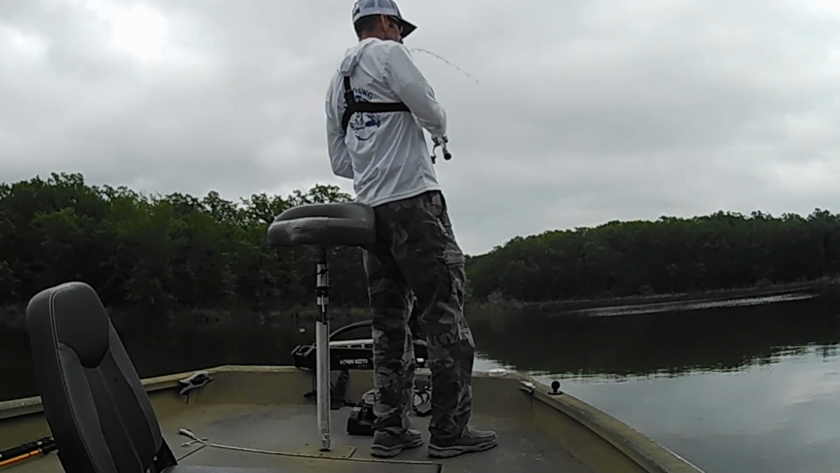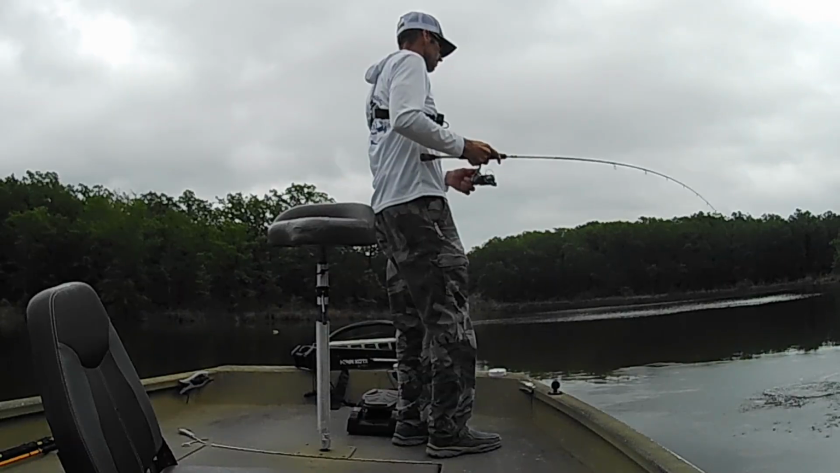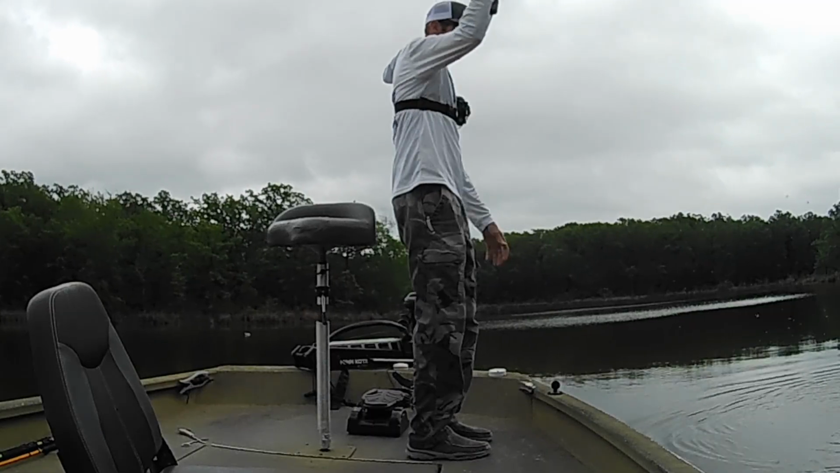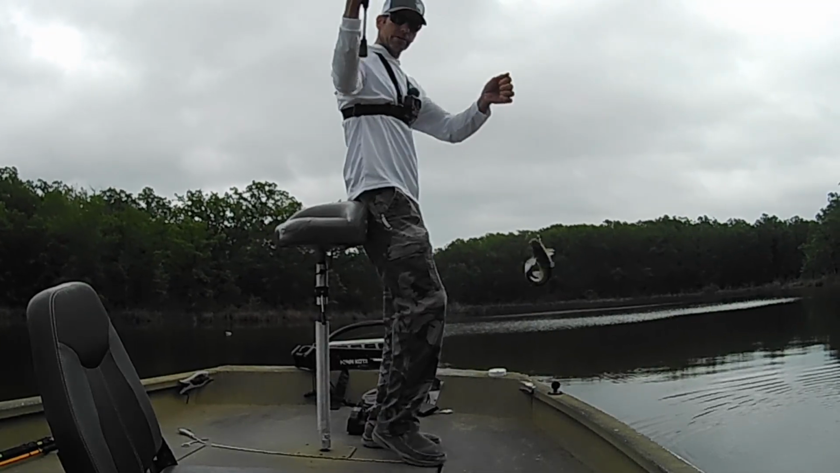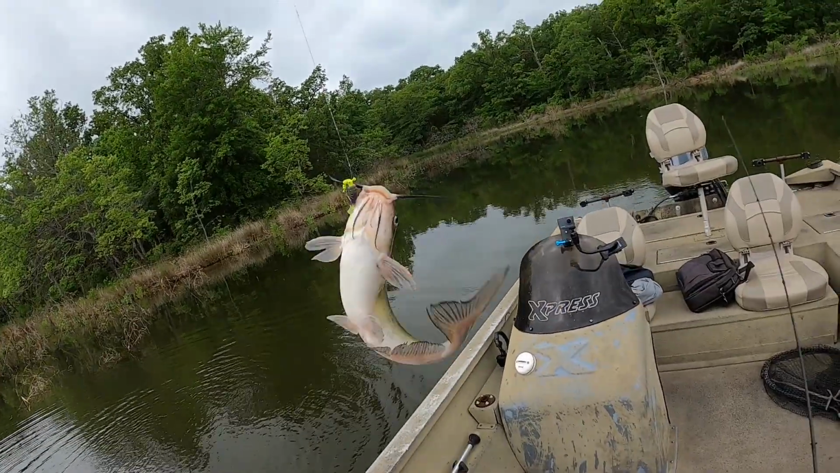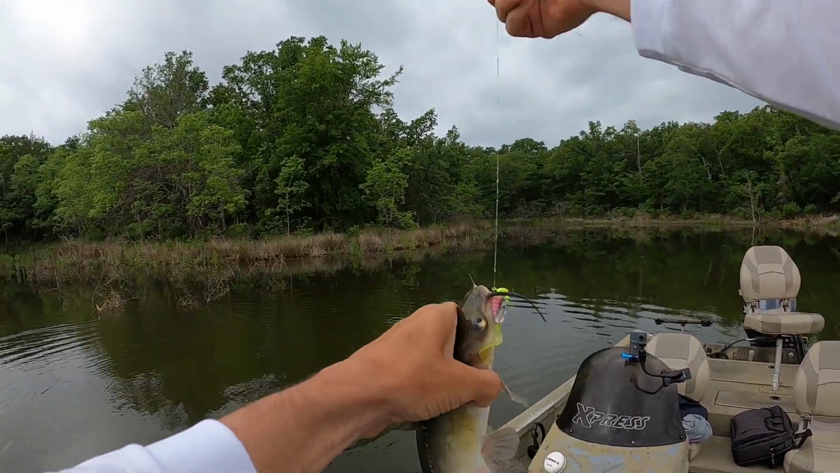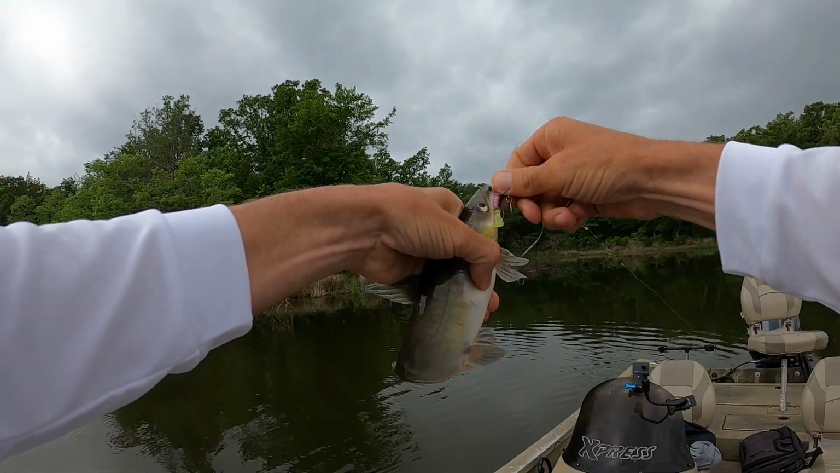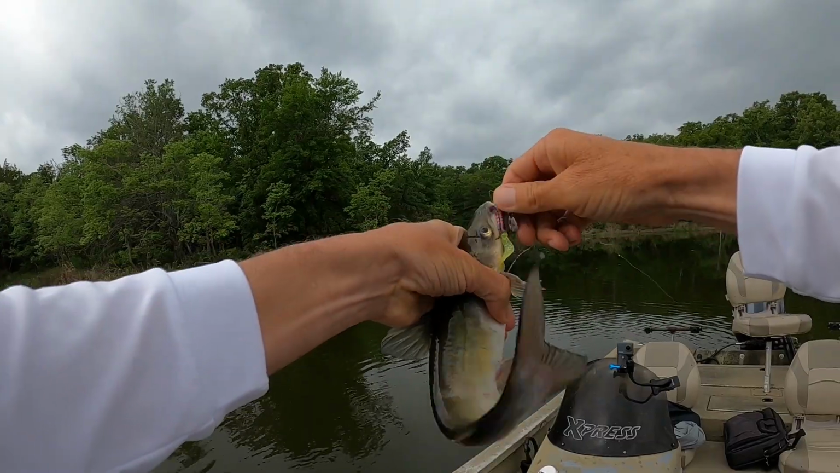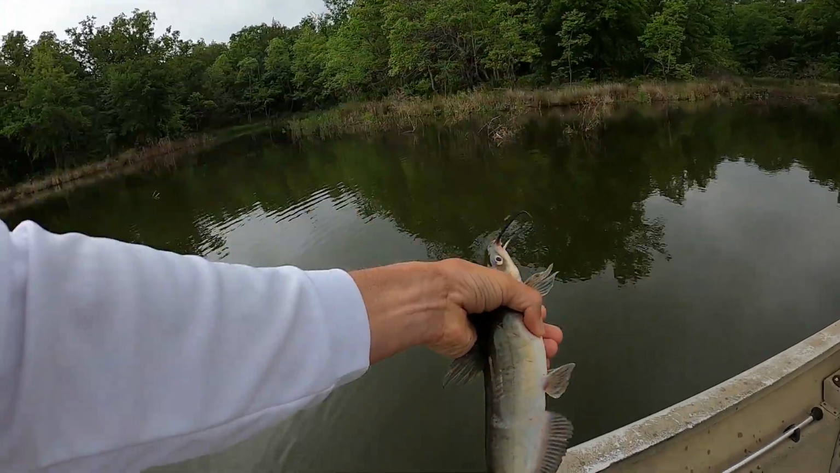Oh, I got something. Oh, another catfish. Oh my gosh. Everything except for what I want to catch is biting. That and bit the little Roadrunner. Oh, daggone it, he don't want to come loose either. Get back in there.